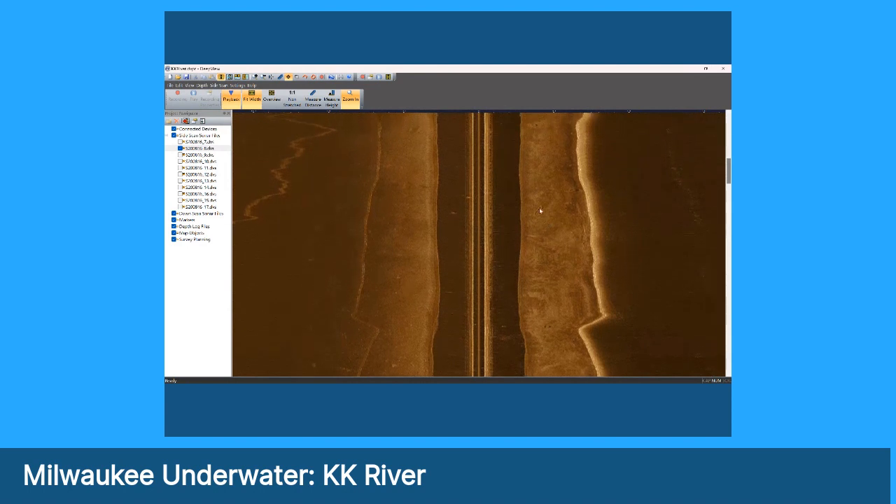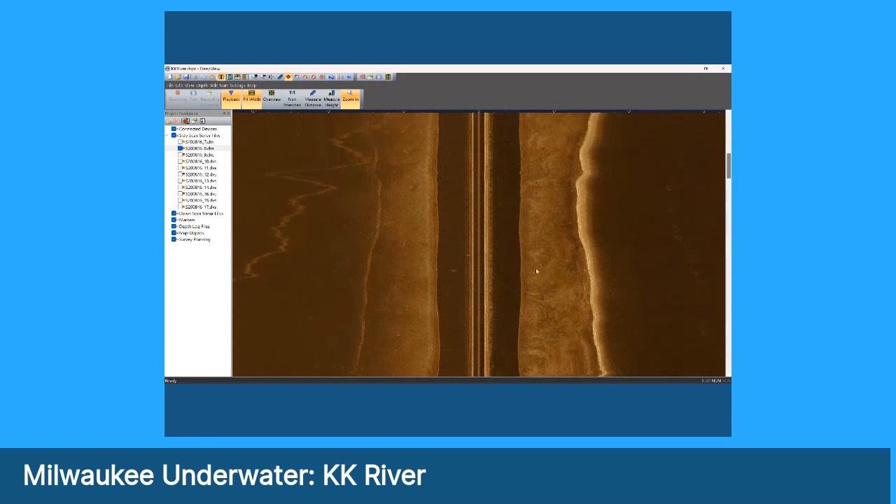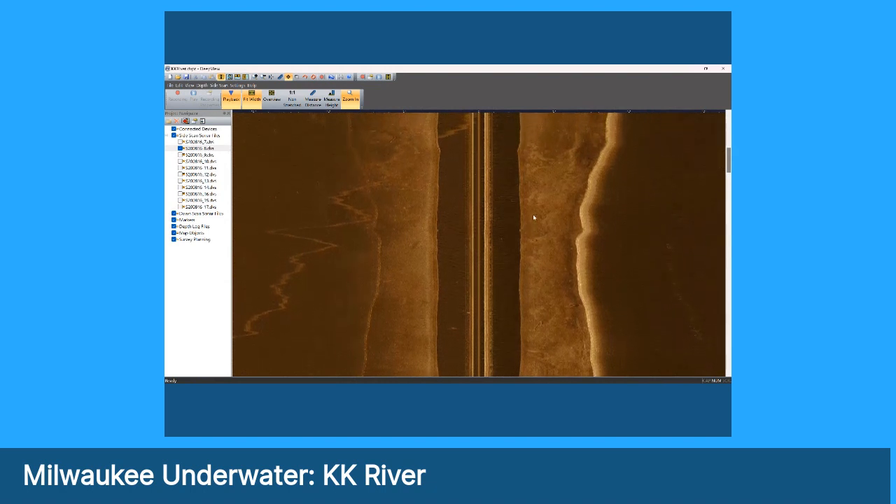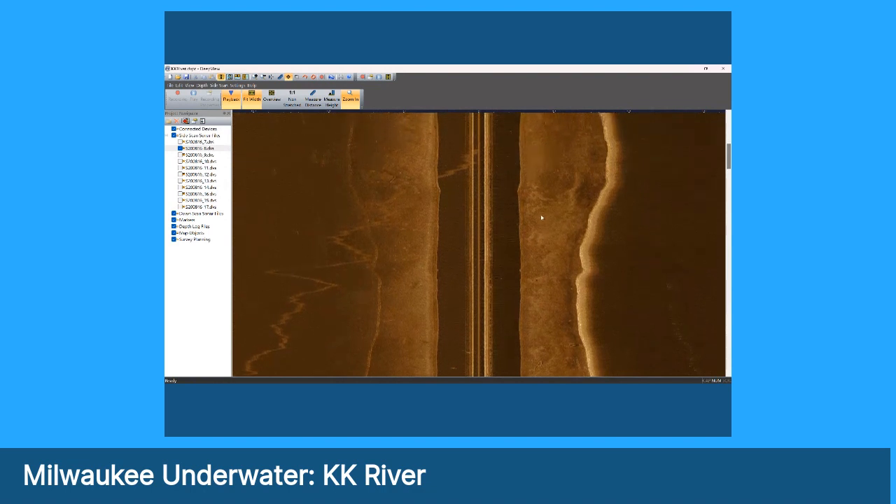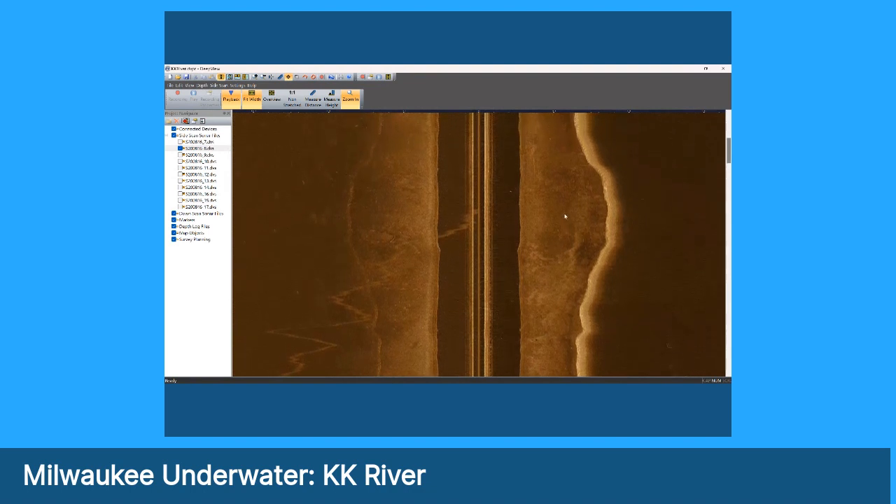Here you see some more objects. They're probably from vessels laying on the bottom. Some wood, maybe a piece of deck rail. Some more tires, obviously, on the bottom. We're starting to get to the end now of our run along the KK, and you can kind of see what kind of debris is there in the dredged area.